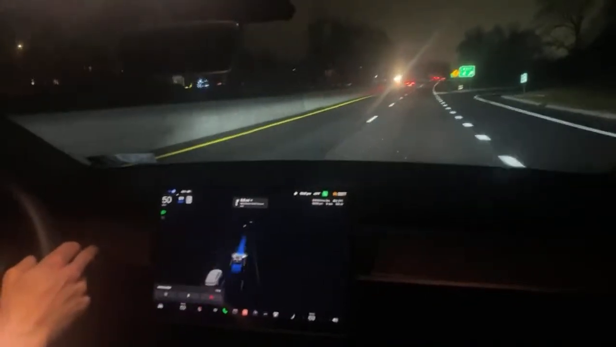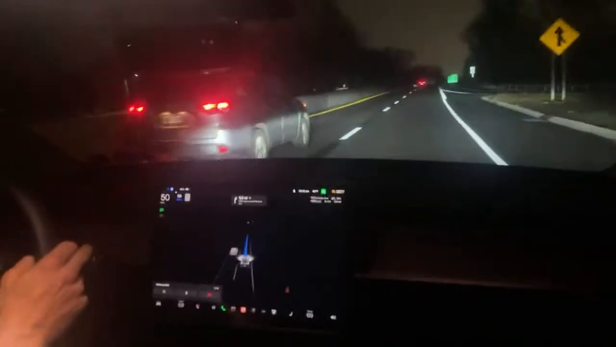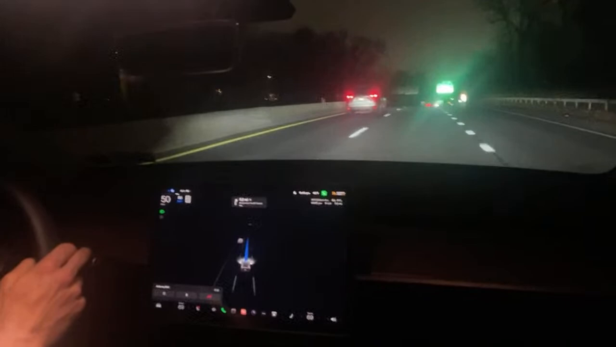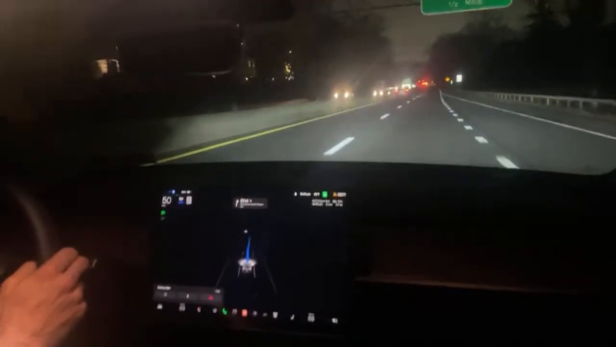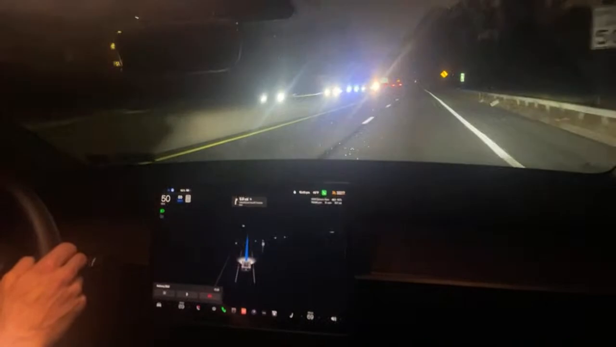All right. For a moment, it thought it wanted me to go into the right lane, but then it changed its mind. I'm glad it did because that wasn't correct. All right, we're going 5.1 miles to Westchester Ave, and that's where we're going to be exiting the highway.